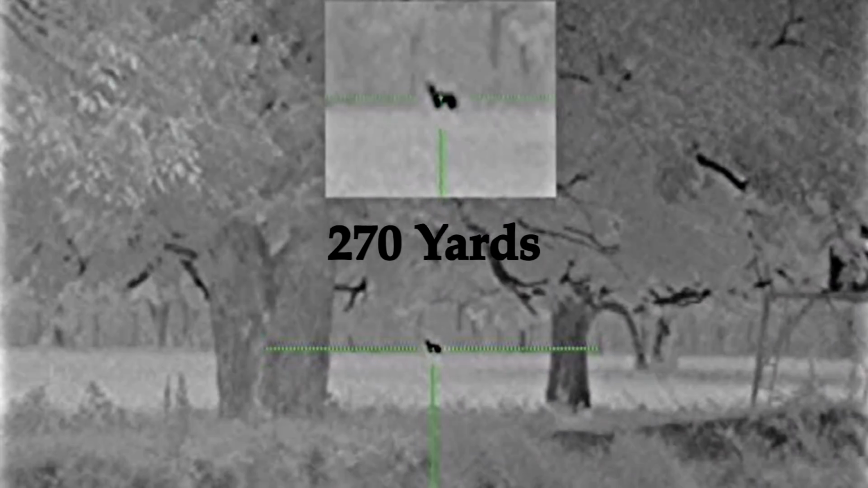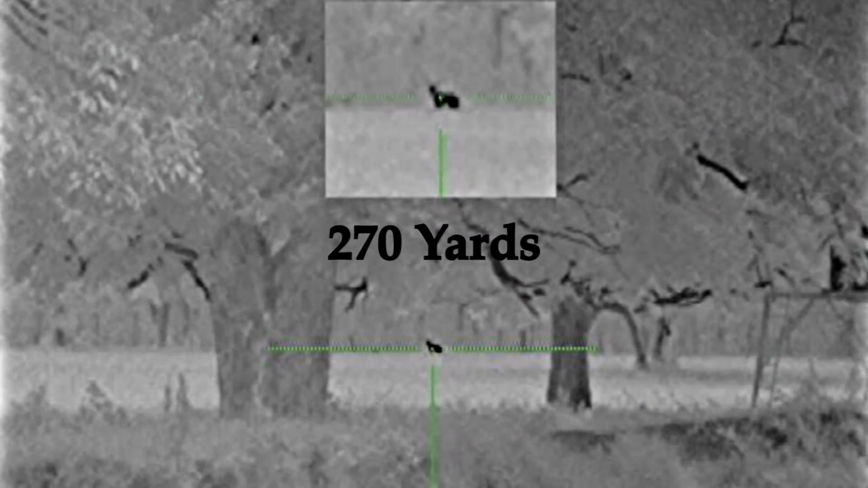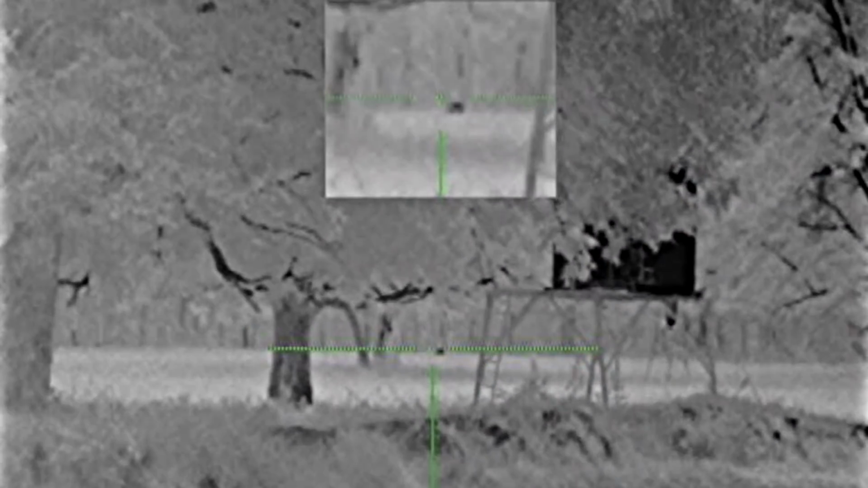I stopped him too early, dick nabbit. Good? Yeah. Call it. 2 and... Wait for it. He's moving. He's moving. Coyote. He's hurt? Yep. He's right behind the blind. I can't get it clear. I got him in the neck, I think.